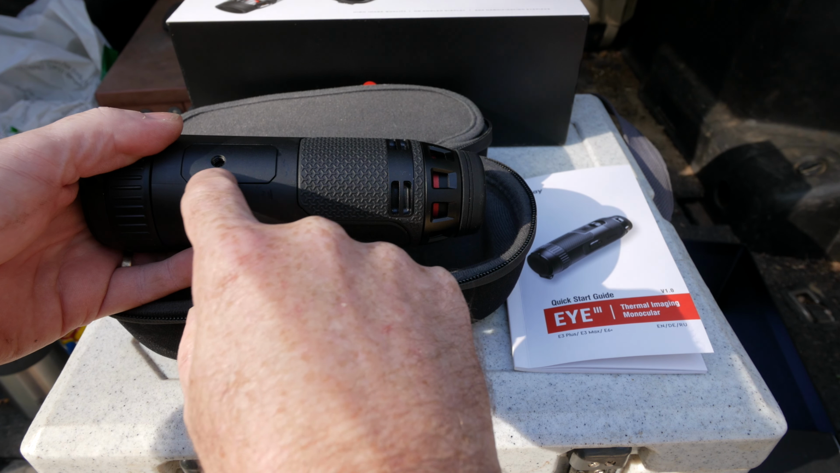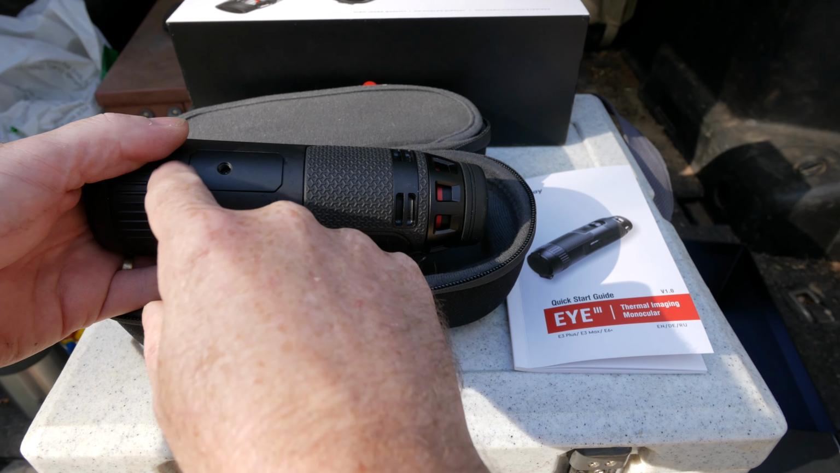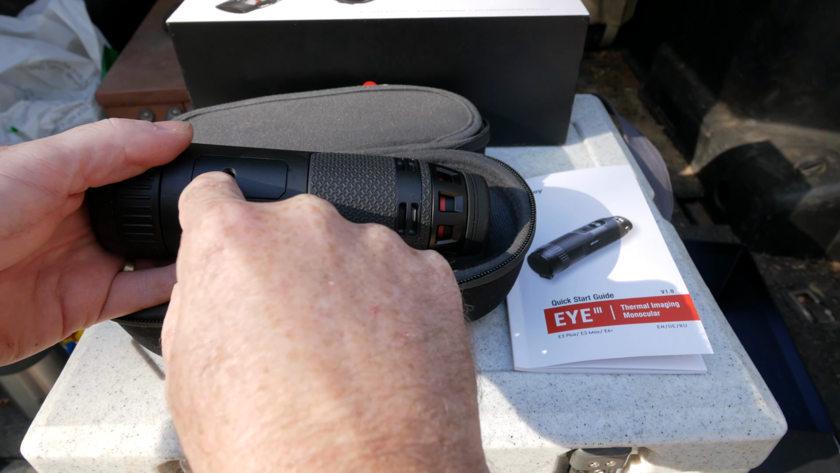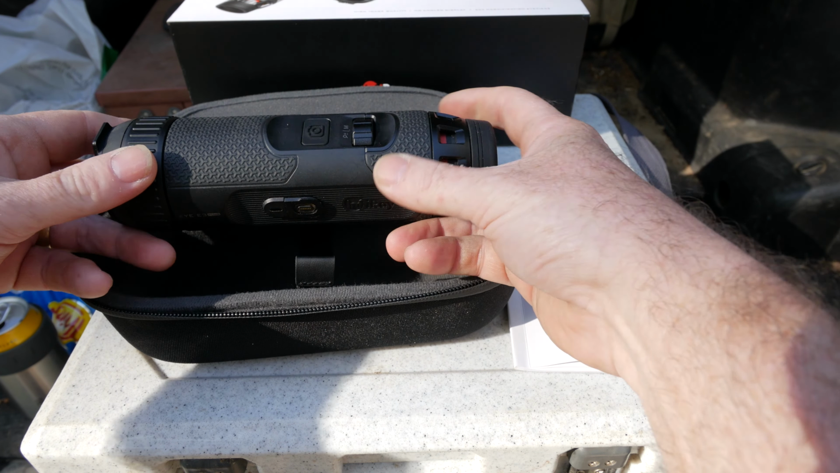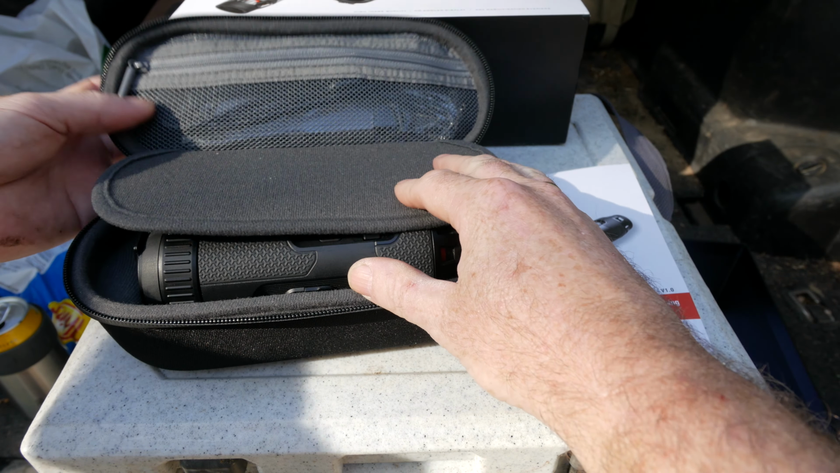Most of the Infirays have a tripod mount. These ones are all a little bit short. Some quick detach plates you would put on your thermal, the screw bottoms out before it actually gets tight, so you have to get a smaller screw. But that's about it. Besides that, a nice handy little case that's well constructed.